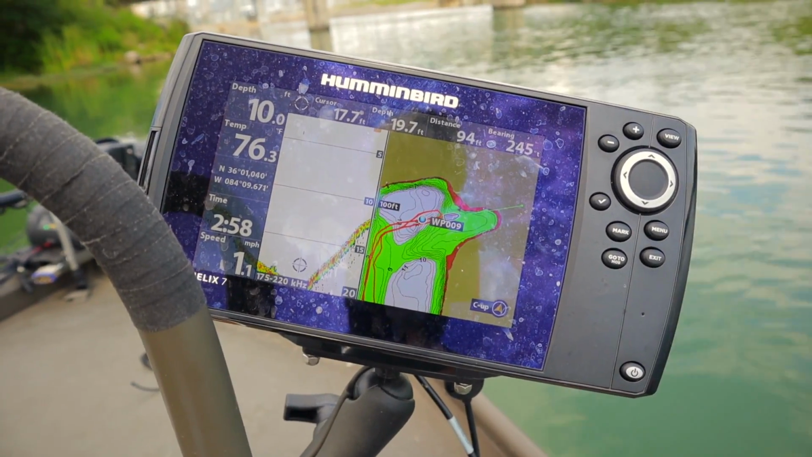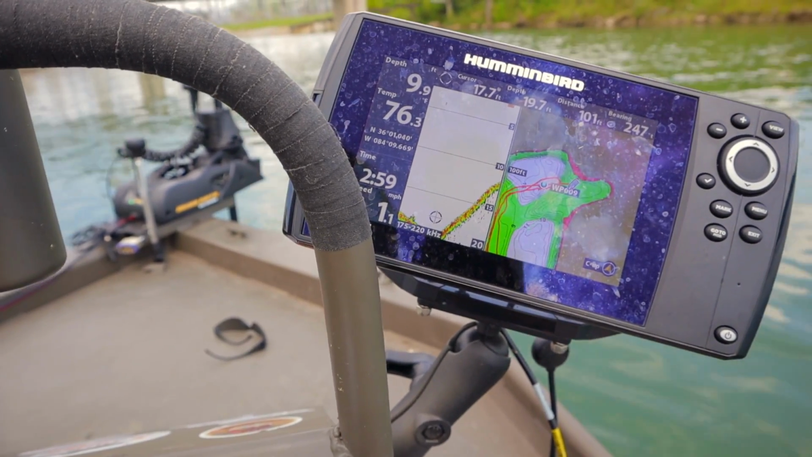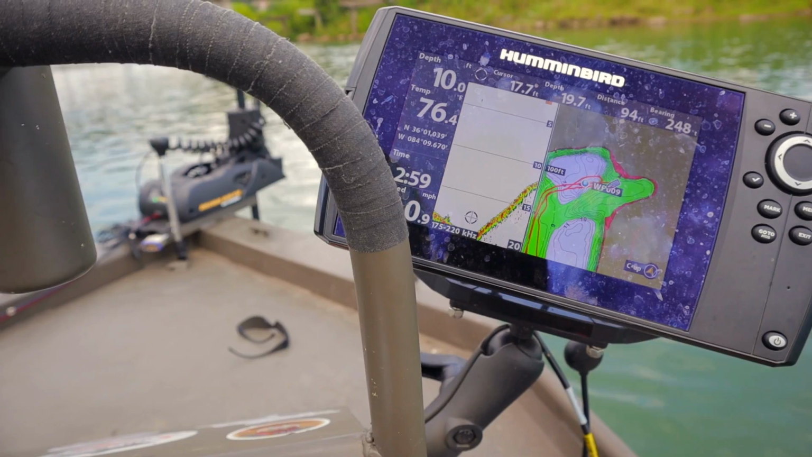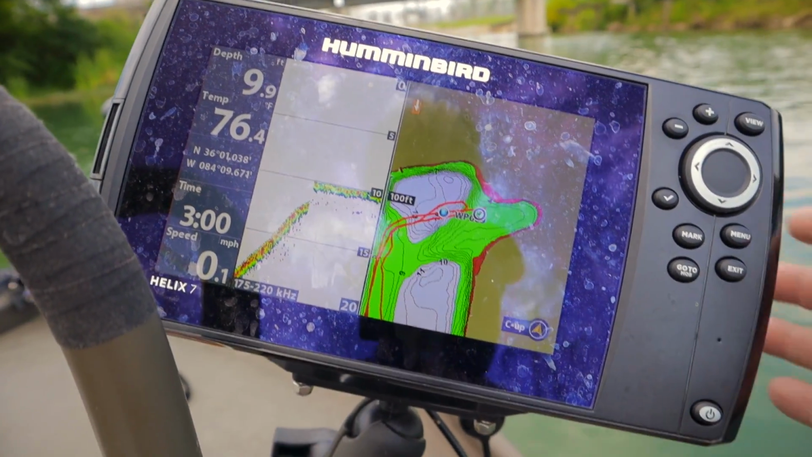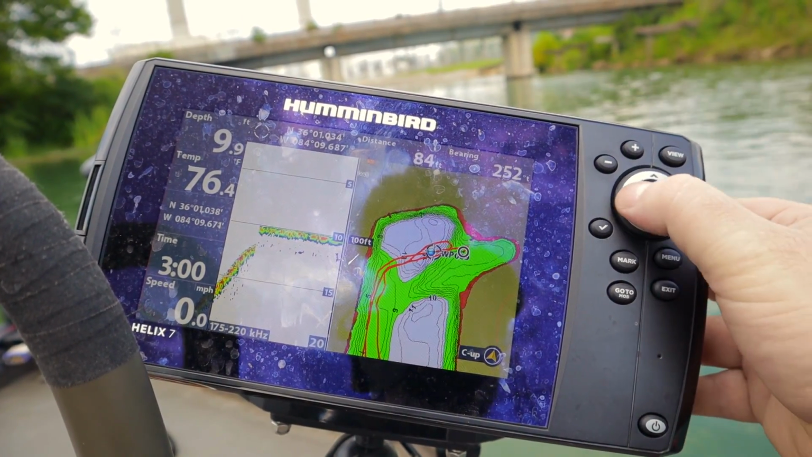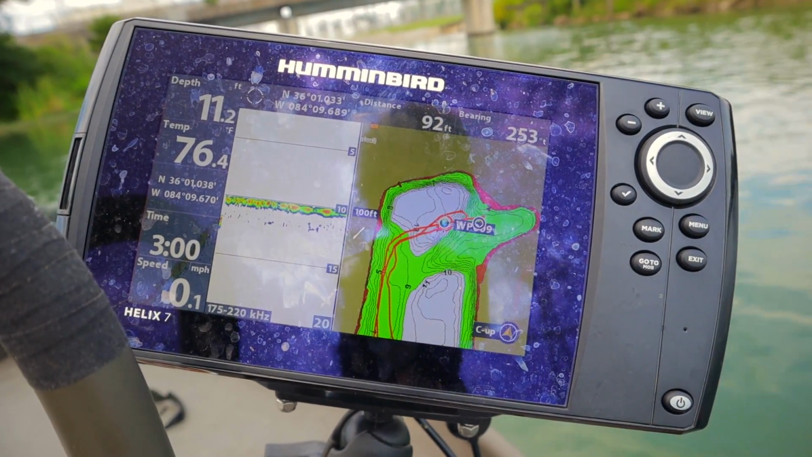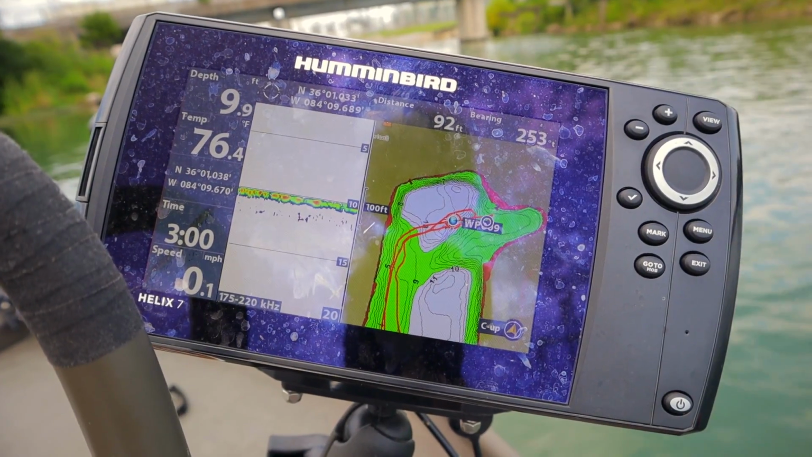I'm going to cut my engine and go to the trolling motor. Now what I'm going to try to do here is spot lock in the current and then see where it lands me. Now while I wait for the trolling motor and the boat to adjust itself, I'm going to highlight the waypoint. It shows that I'm 92 feet away from the waypoint, which is way too far for precision anchoring.